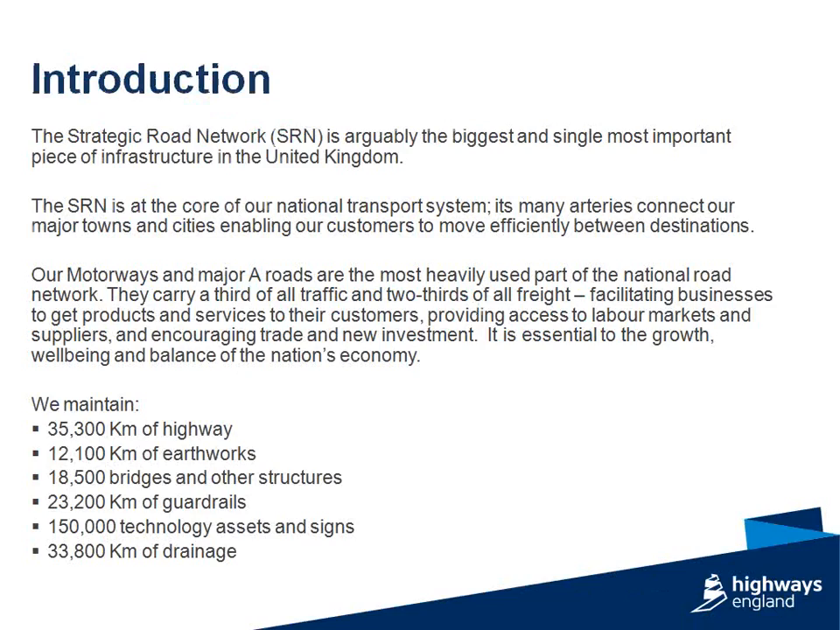So the strategic road network in the United Kingdom is probably the biggest and single most important piece of infrastructure within the United Kingdom. The United Kingdom is the 6th largest economy in the world, and the strategic road network is responsible for about 52% of all freight and all movement of commercial activities within the United Kingdom. It's a fairly complex network, and as I said, covers the whole of England, so serves something like around 55 million people.